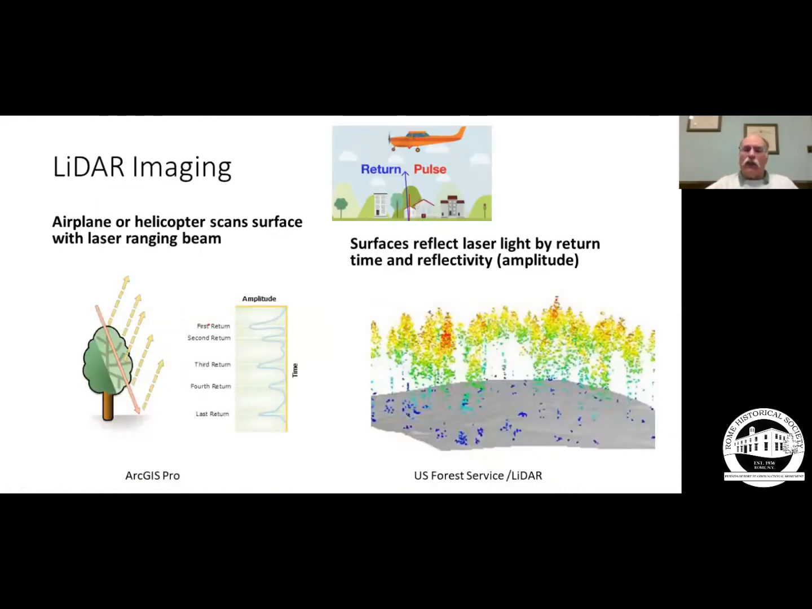Then with the advent of LiDAR imaging, light detecting and ranging, they fly an airplane over at a relatively low altitude, shoot a laser beam down, in fact, a series of laser beams, a pulse, and you get a number of different returns as that laser beam comes down and strikes first the top of the trees, buildings, and eventually the ground surface, and reflects that laser beam back up to the receiver.